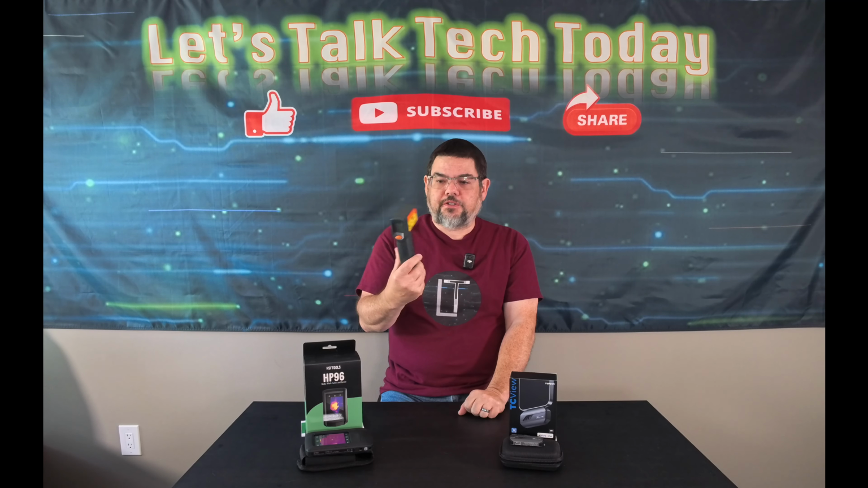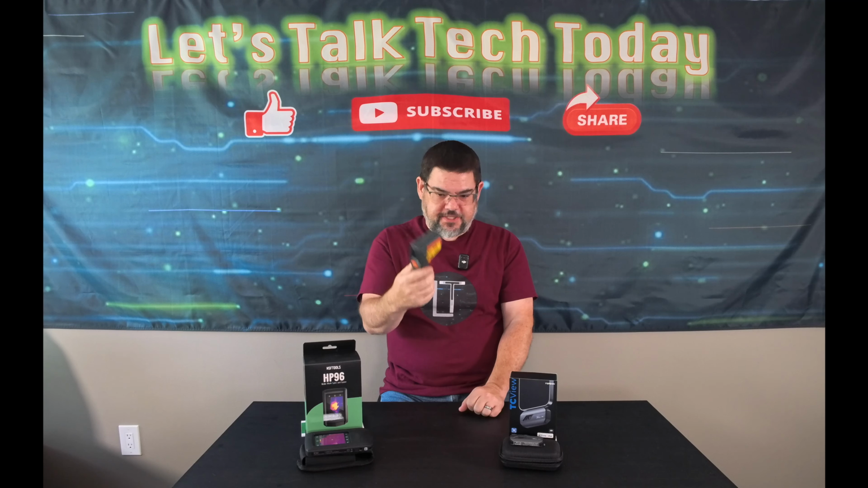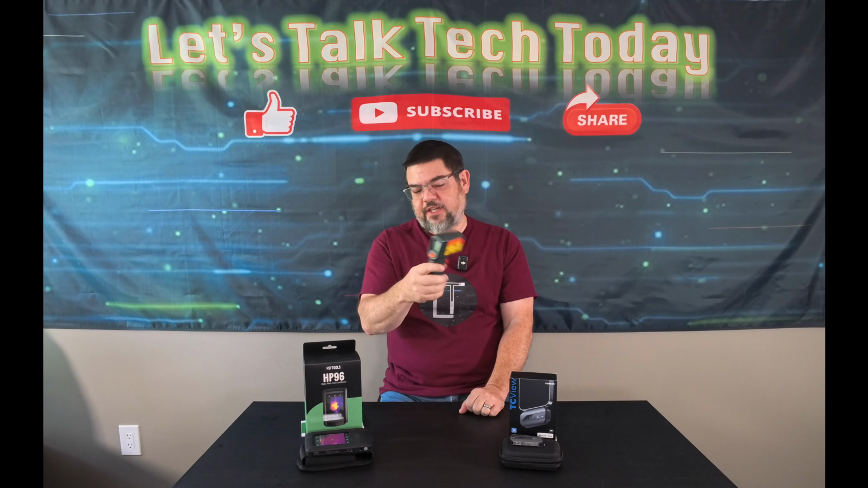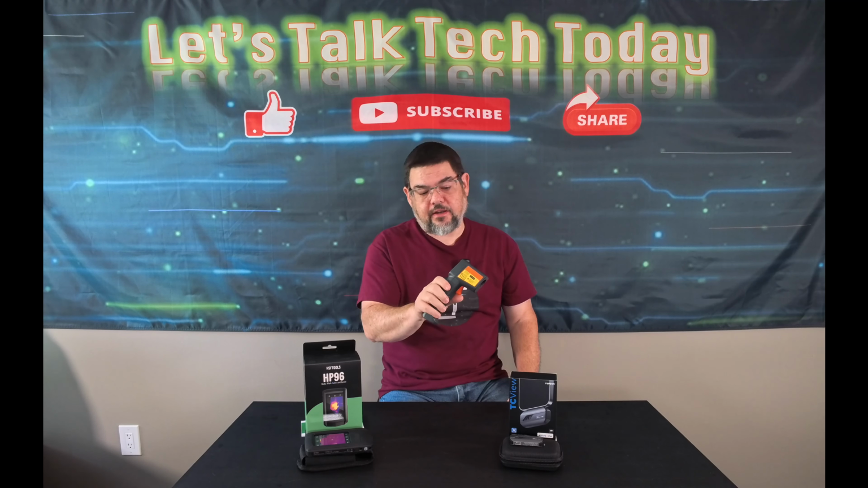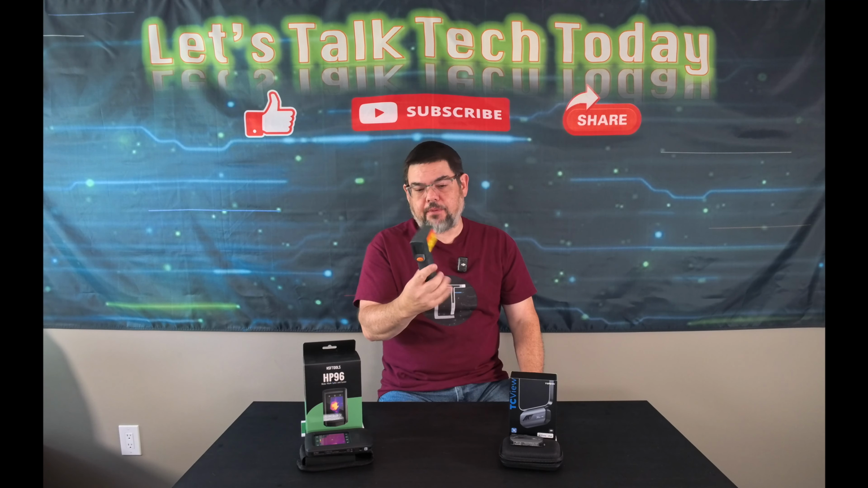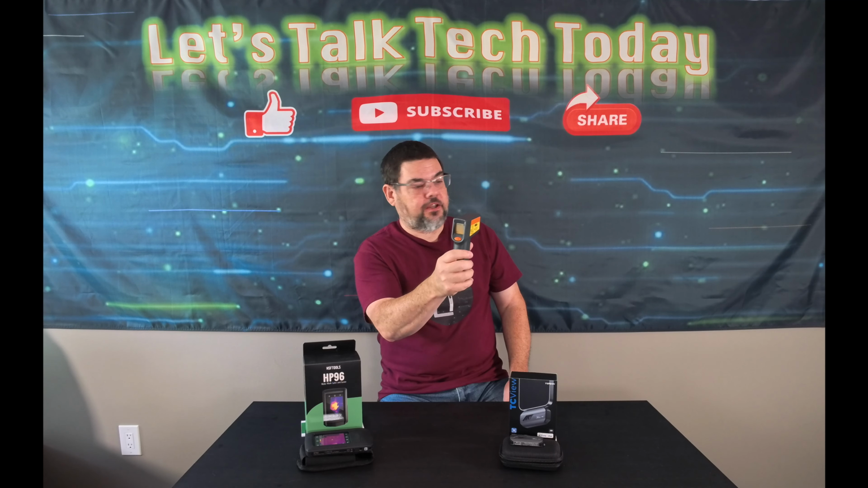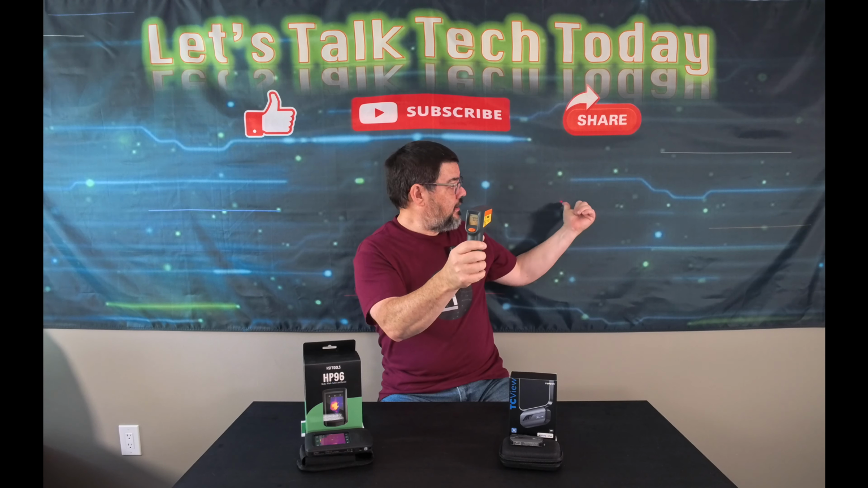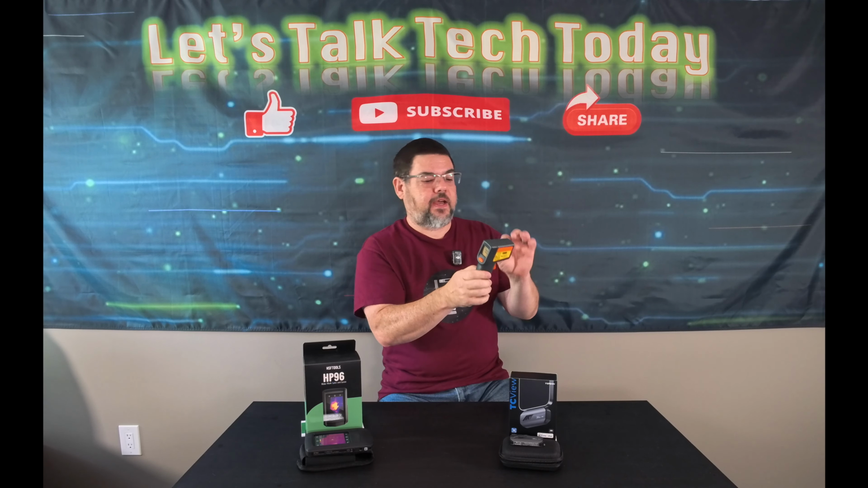I did want to also show, I'm sure many people have these. This is a very inexpensive way to determine a temperature. They're about $10, $15. You can pick them up online and at multiple places. I've probably had this one for close to 20 years, but basically when you shine it, it will make a red dot on the wall, and it will tell you that that is the temperature of that given area.